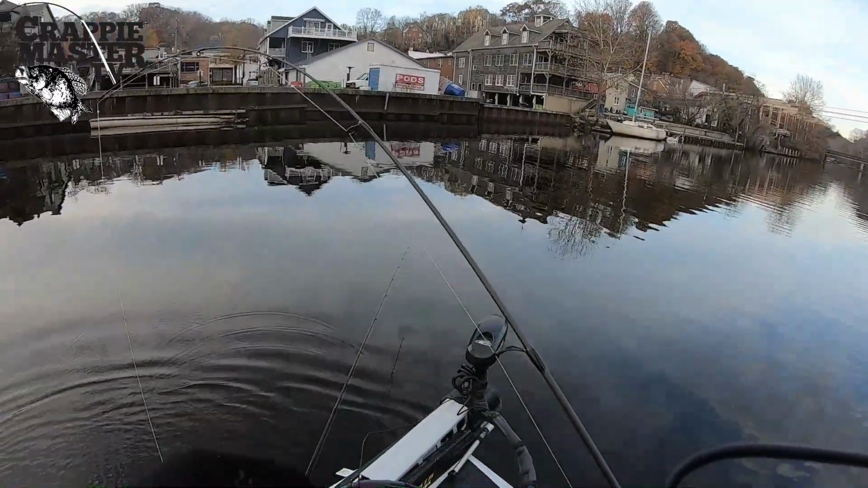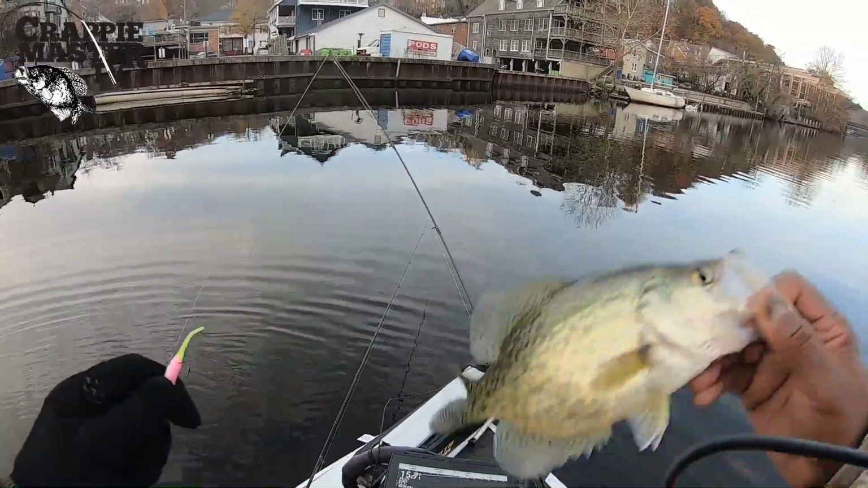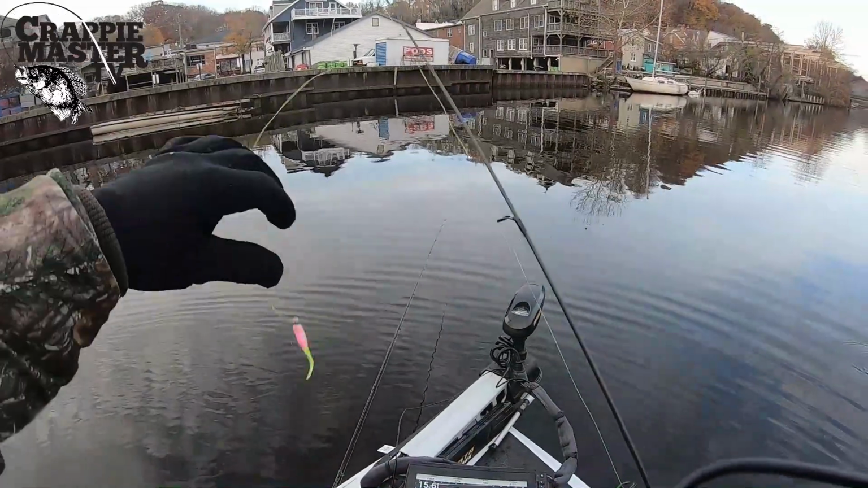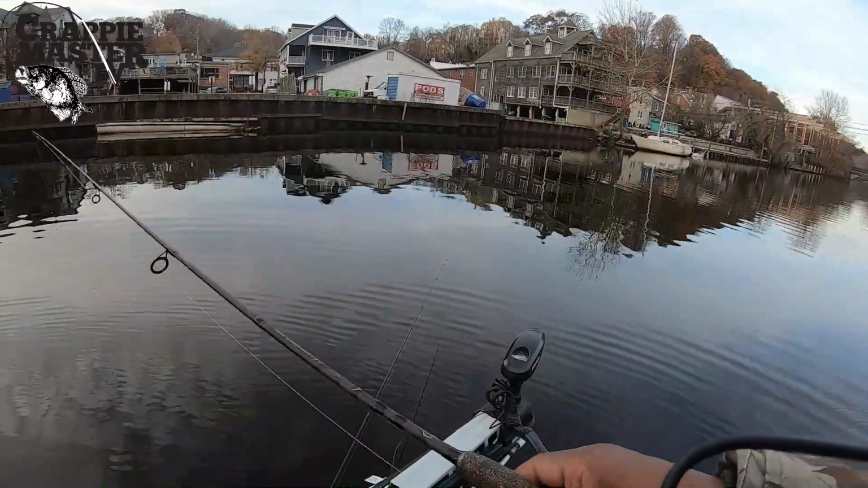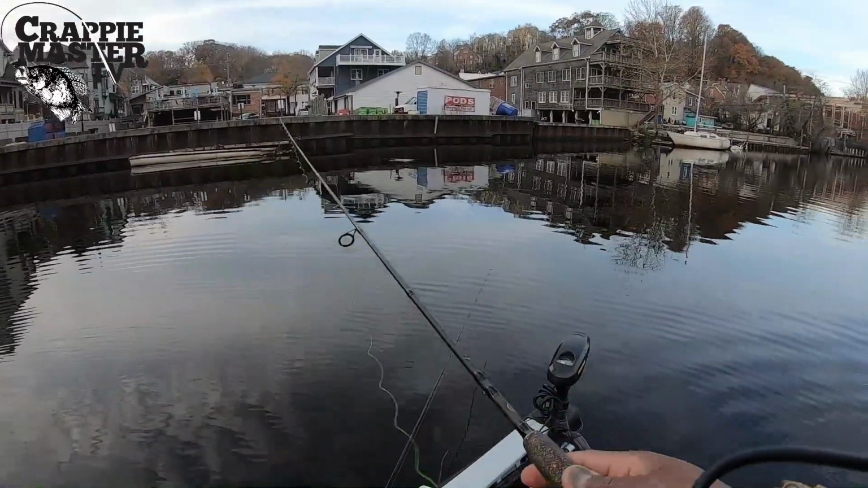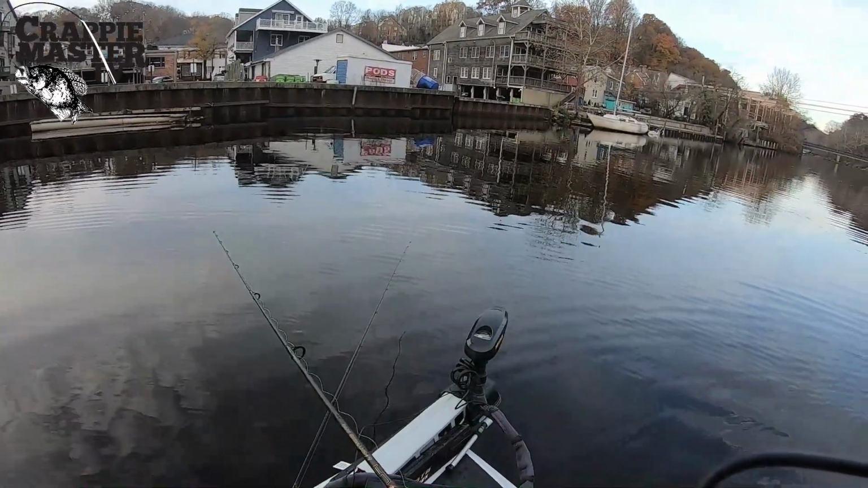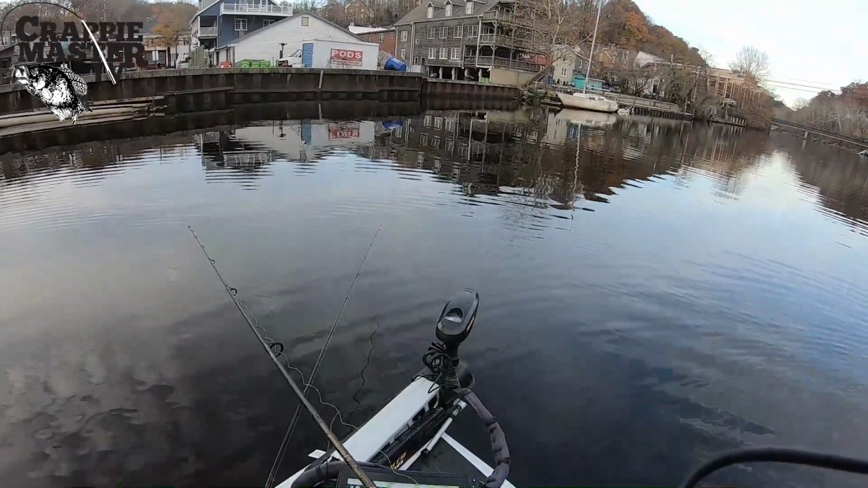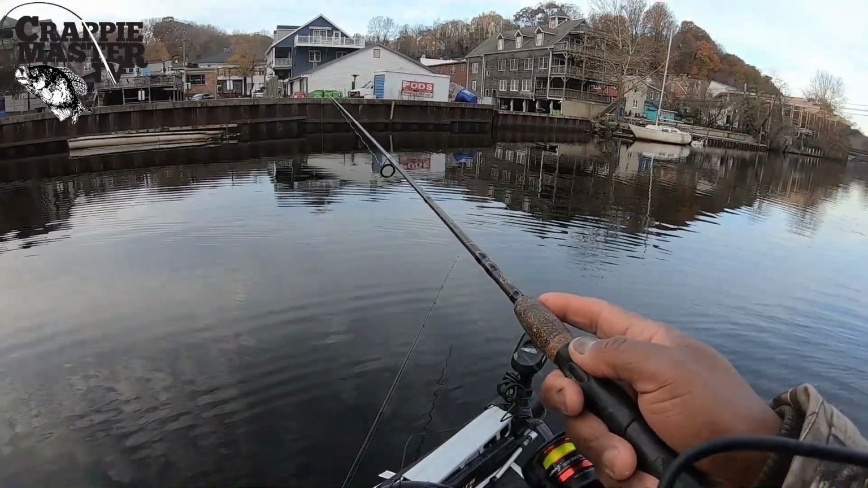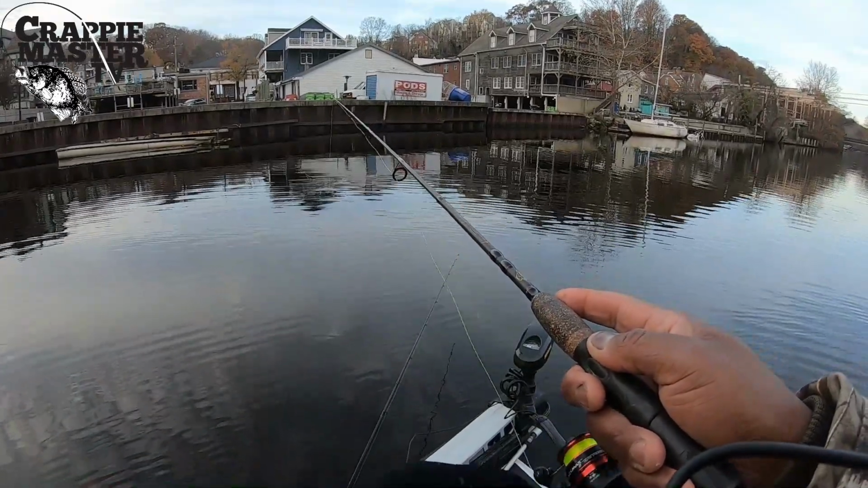If you got a bad rod, you'll never know some of these guys are biting. That's why it's so important to have a good ultralight rod with a good fast tip so you can feel it. Otherwise, you're gonna miss a lot of bites. I've fished with guys who were fishing medium heavy crappie rods, and you can certainly catch them, but you're gonna miss a lot of bites or find out much later that they've been riding you because you don't have any sensitivity in your rod.